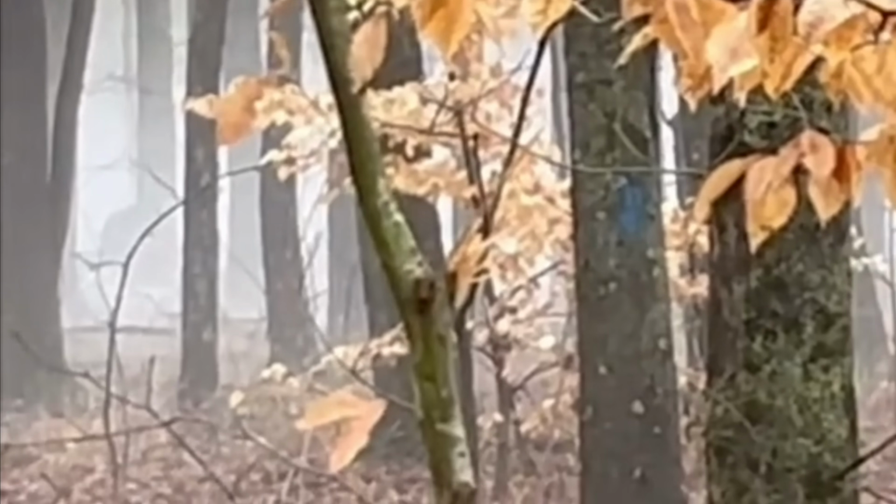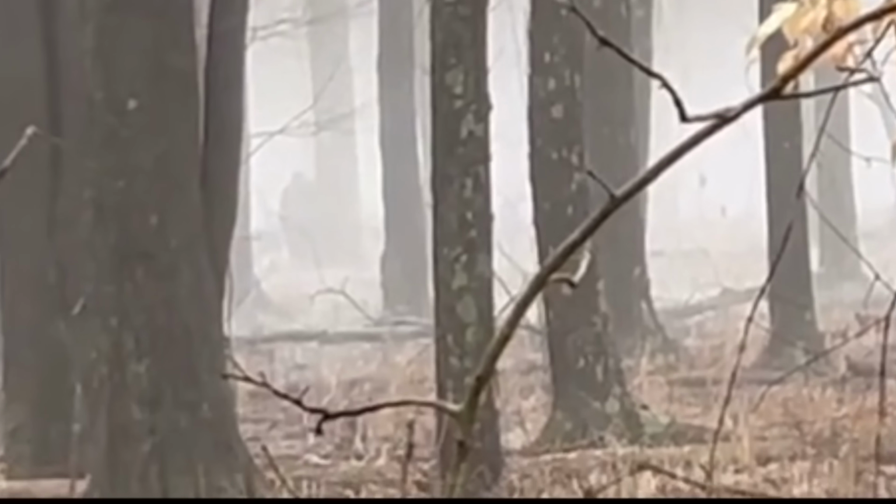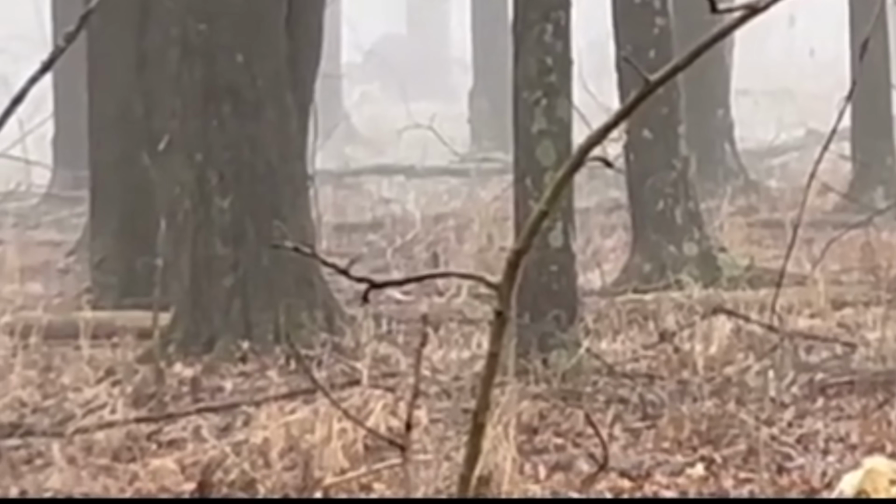The dark creature suddenly appears from behind a tree, and it just kind of stands there watching them. You can tell the dog walker is completely freaked out and is genuinely concerned for her dogs, not knowing what the creature could be.